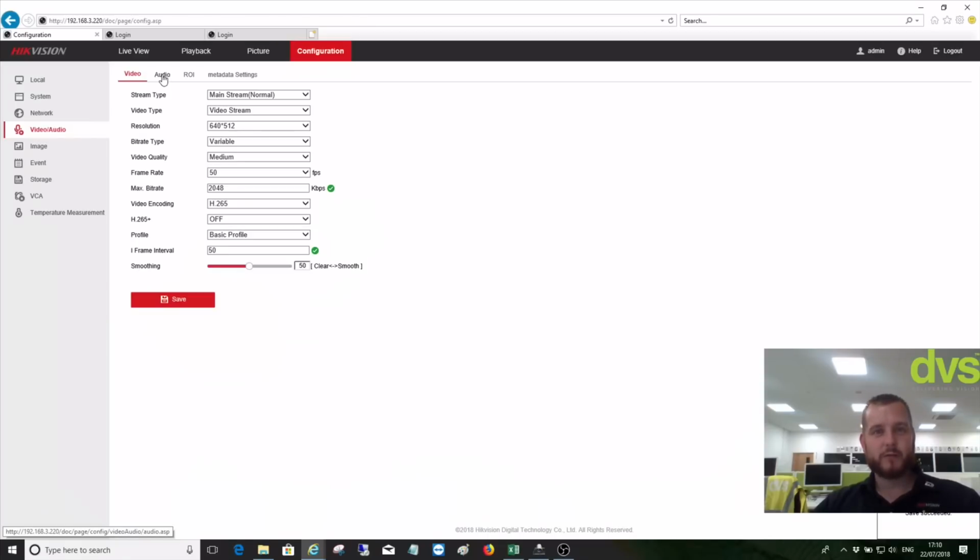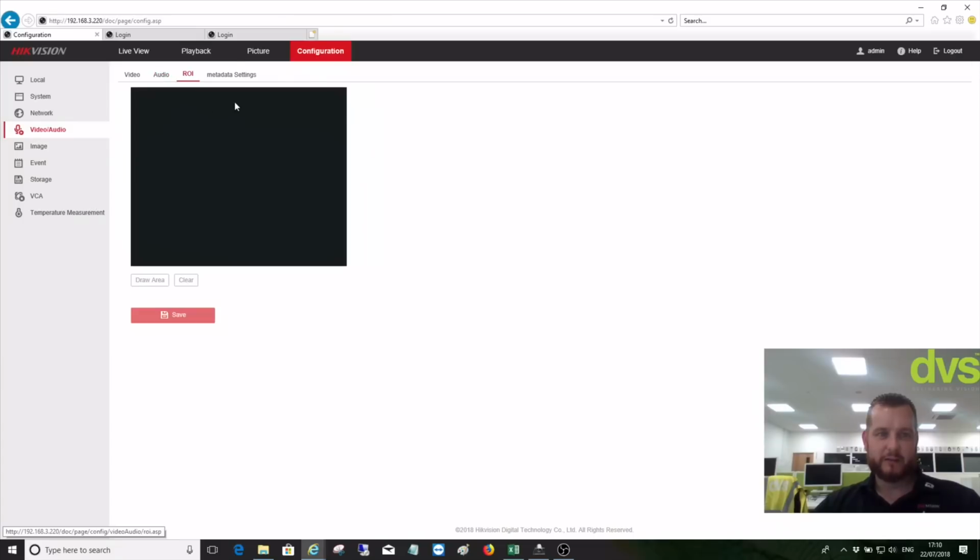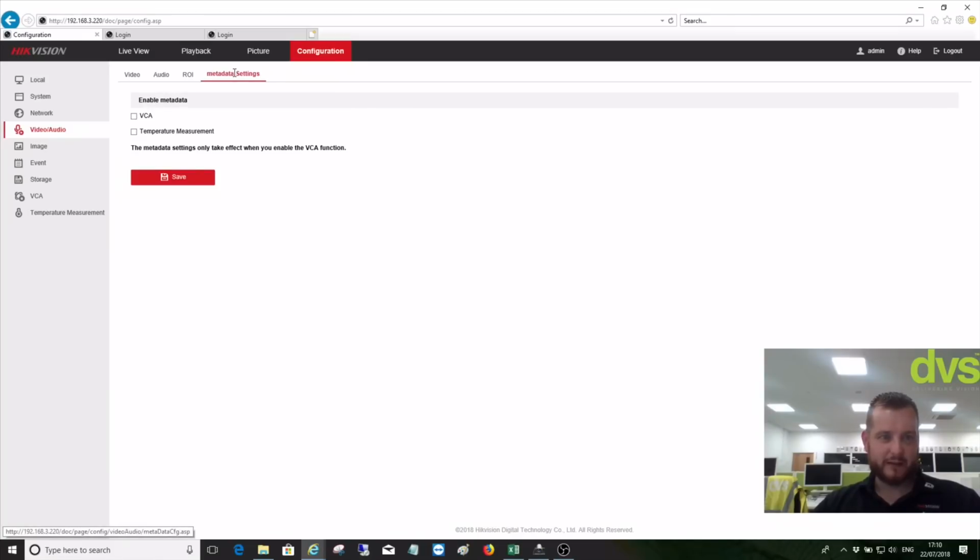If we've got a microphone, we support audio in and out on this model, as I said before, so you can set your audio there, your region of interest, and your metadata. So enable metadata is VCA and temperature measurement. So we'll set that. So within the actual stream itself, we're embedding the detail of the VCA analytic. So it enables our own products and third parties to get more information out of that video stream with the VCA embedded. We can do temperature measurement. I'll do a separate video on that also, and we'll save that.